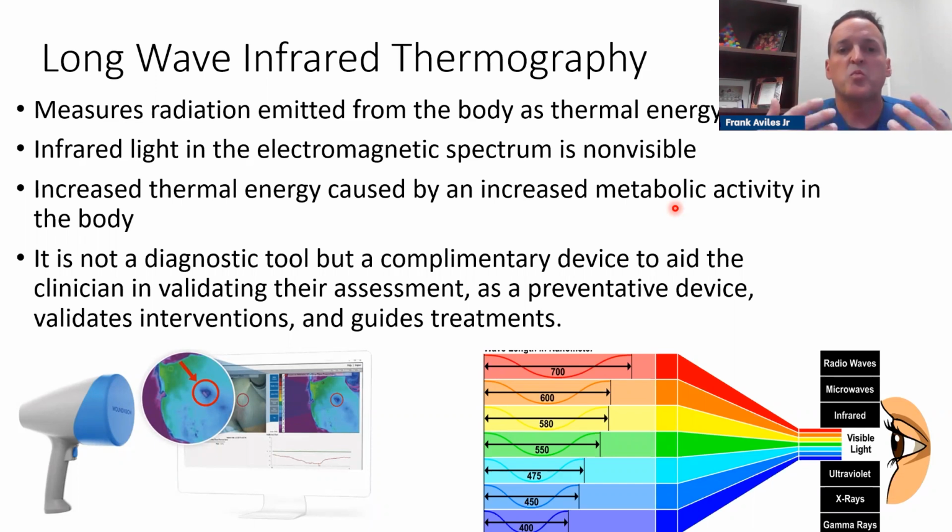This is not a diagnostic tool, but it takes this invisible radiation, picks it up, and turns it into a temperature gradient, actually. And that's what you see here in this picture. So now I'm able to, based on temperature, see what's happening at the metabolic level.